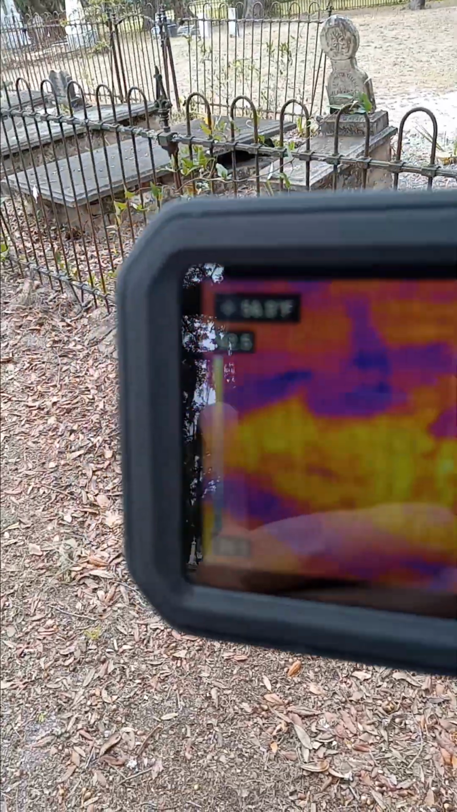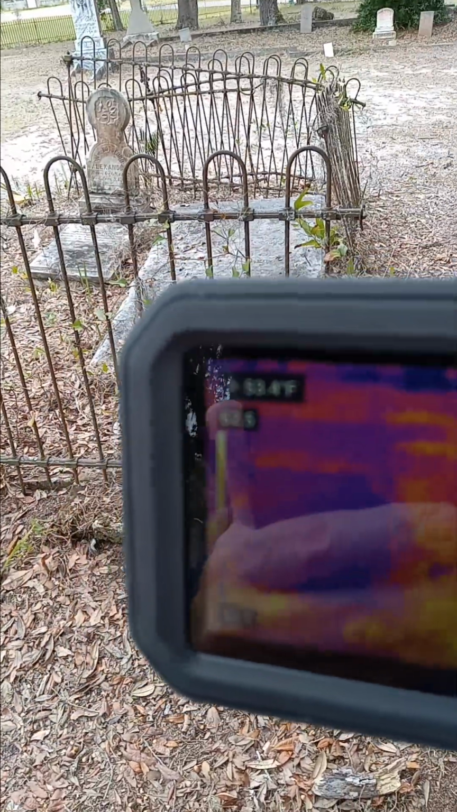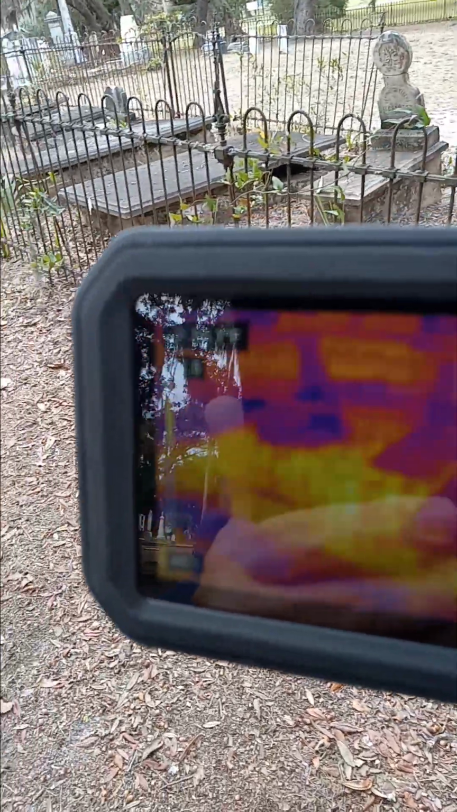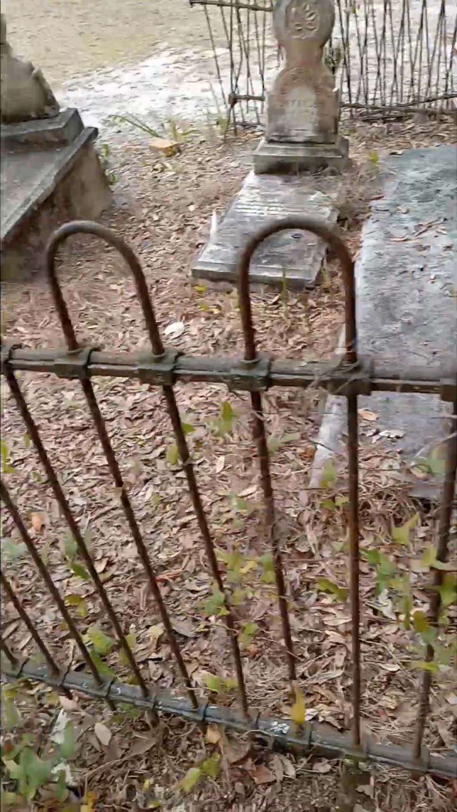All right, let's walk around towards the front. You can even see that the iron fencing is rather cold compared to the ground. That iron absorbs the coldness. You see it there. That's what it looks like with the C5 thermal camera.